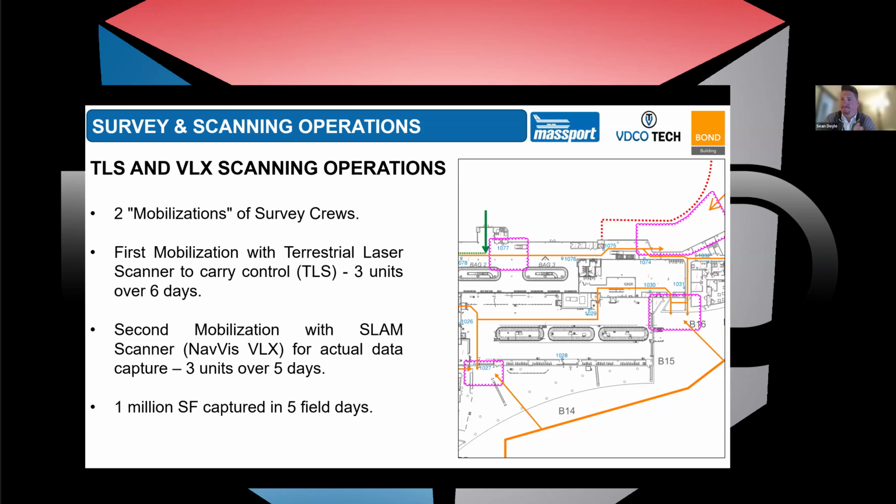I'll be honest, we got 95% of what we needed. There were still some spaces that we weren't able to access in a timely manner that we had to go back to, but pretty much every space had been scanned over the course of the 5 nights. That was 2 units from our team using a Naviz VLX and 1 unit from NV5. With proper planning and execution, it was very easy to line up access, have the sets of keys and the phone numbers that we needed.